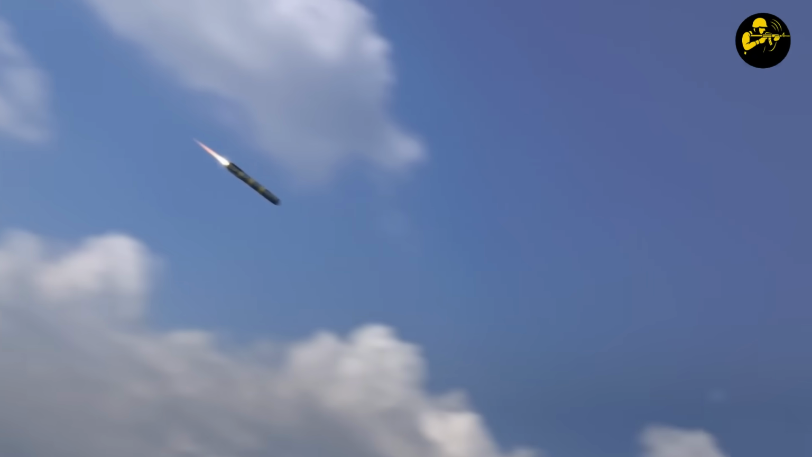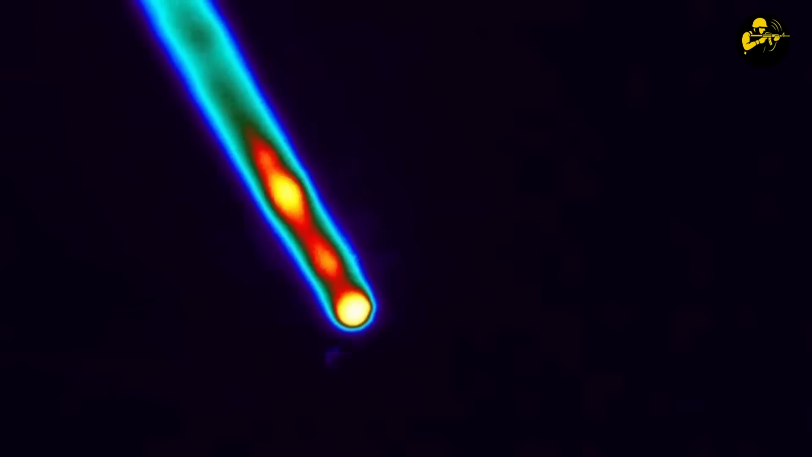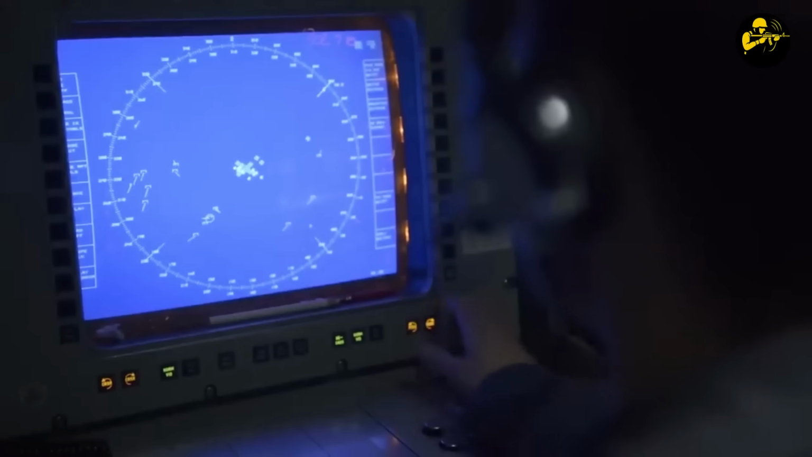Inside the warhead, the FMU-139 intelligent fuse armed itself. Not a simple impact trigger, this thing uses sensors and logic to decide precisely when to detonate. And with instantaneous mode selected, it would trigger the moment the crush switch registered deformation. The seeker never lost track of the sparkle. As the missile approached, the reflected laser energy expanded from a point to a shape. The guidance computer could now identify the hull outline clearly.